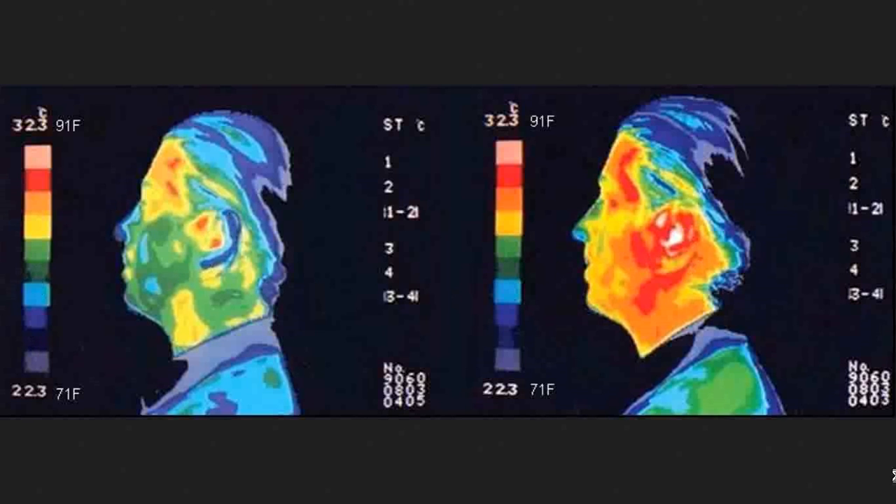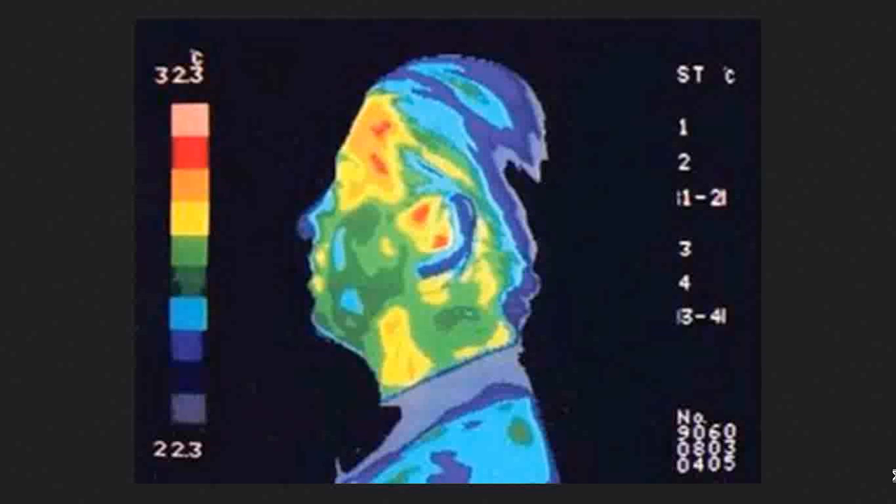Okay, those are your hints. There's one screaming one here in a minute. Now, these are the images isolated, and it's got some details I'm going to read off. STC, and this says 1, 2, 1 through 2, 3, 4, 3 through 4. And it's missing some other information.